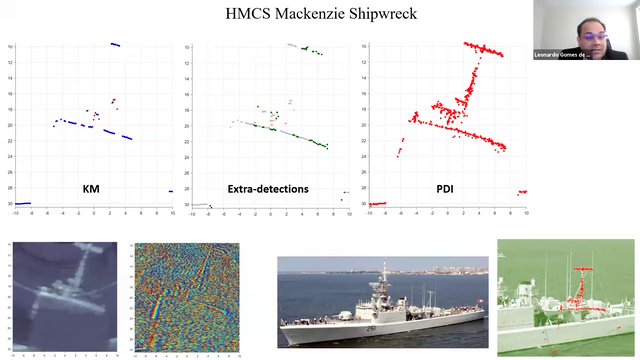Example number 8, the last one, the rear mast of the Mackenzie shipwreck. This is the case that I like the most because this is my first result ever, and it made me believe that this idea was not crazy, and motivated me to follow this path until today. That's why I asked Collins to put it on my flyer.